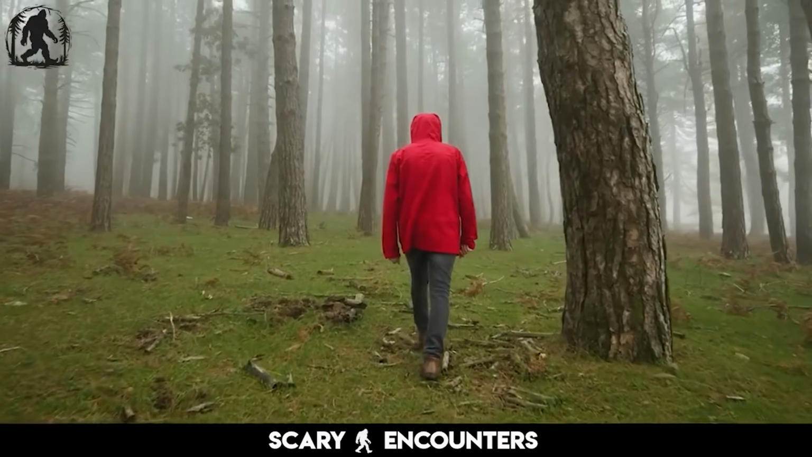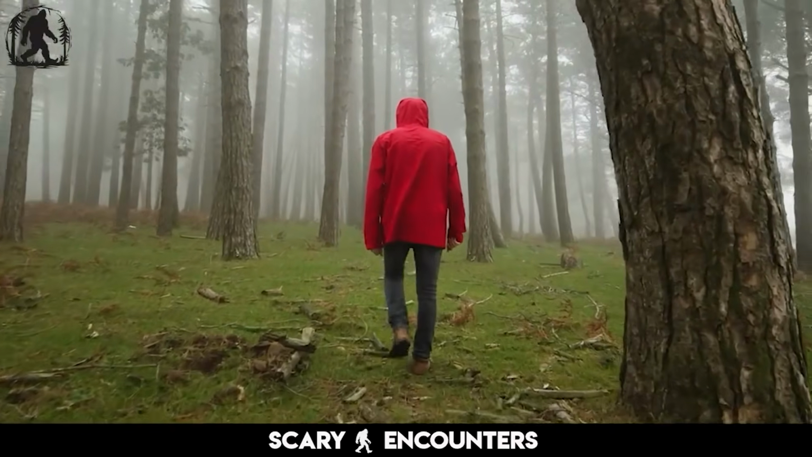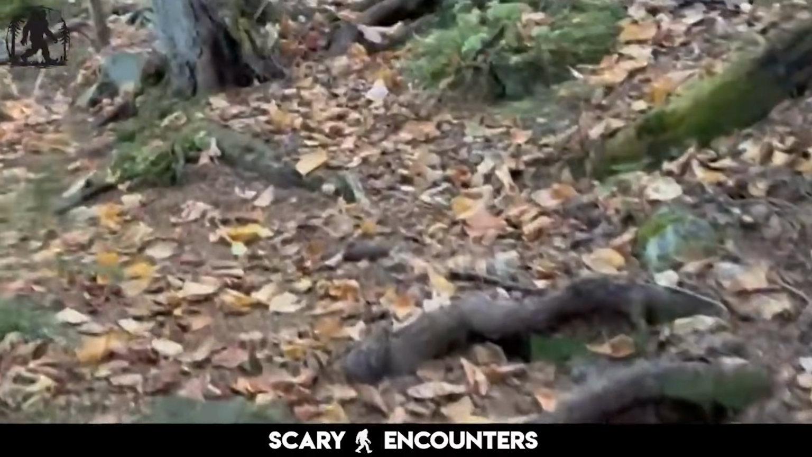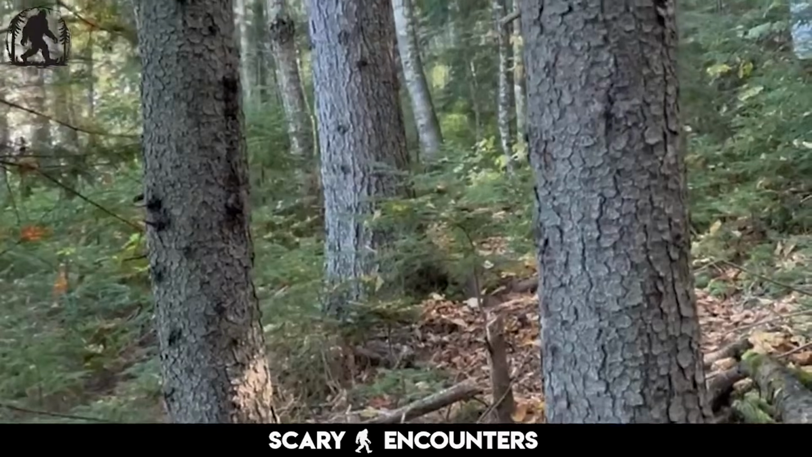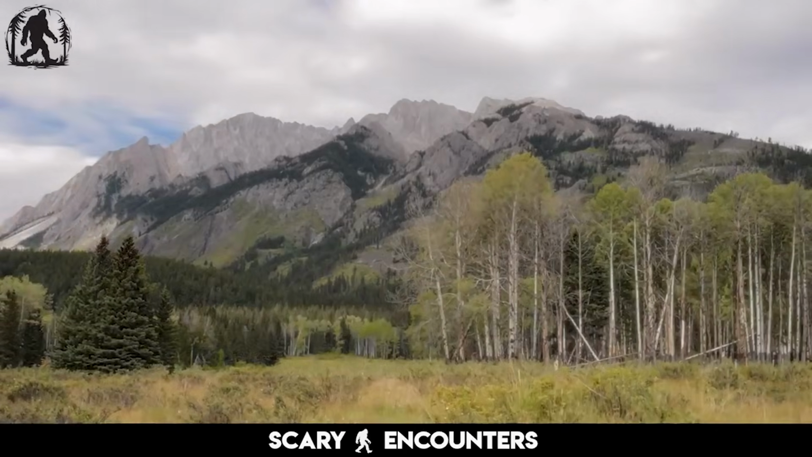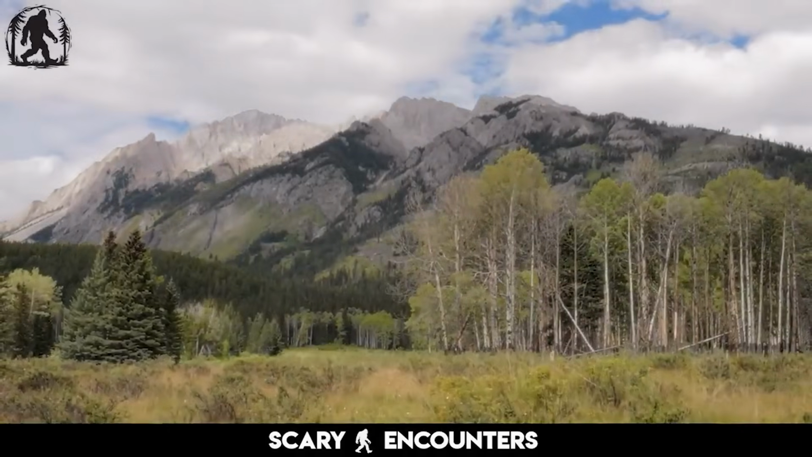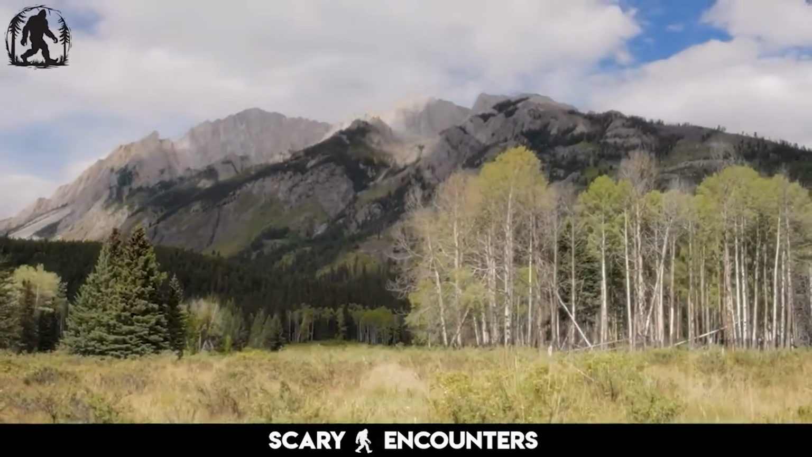But as he presses further into the untouched terrain, he finds himself scaling rugged ledges and maneuvering through dense brush. In these silent, hidden areas, away from the noise of human activity, he believes something could be watching. The real question is, what? Watch closely as he explores an area where few dare to venture.